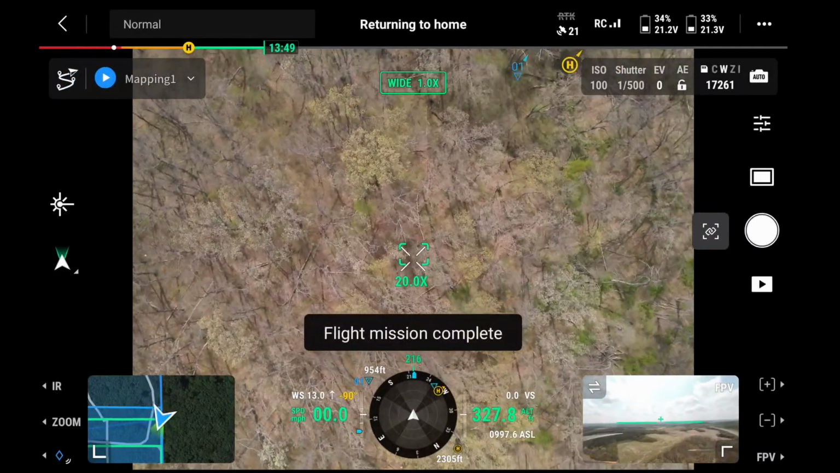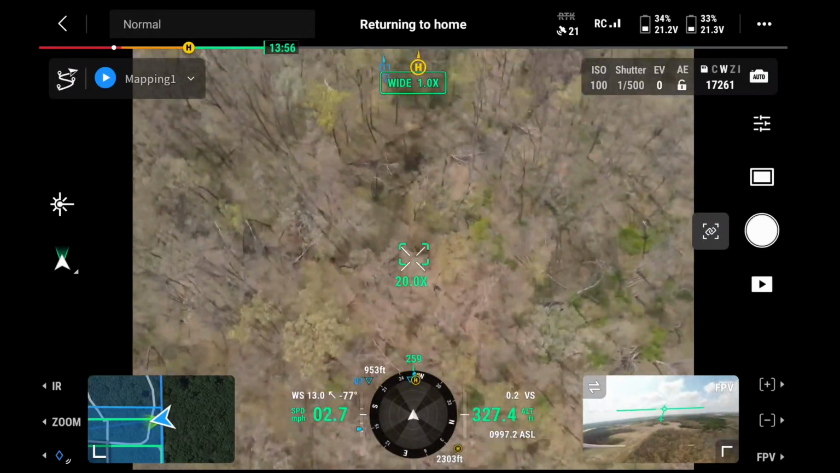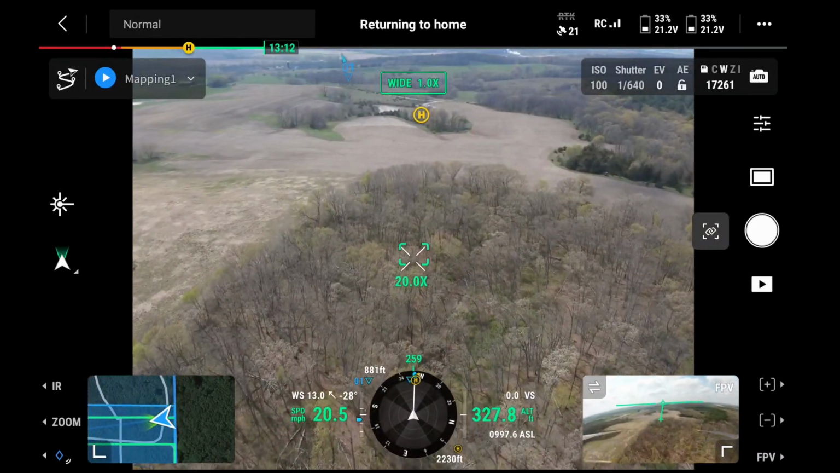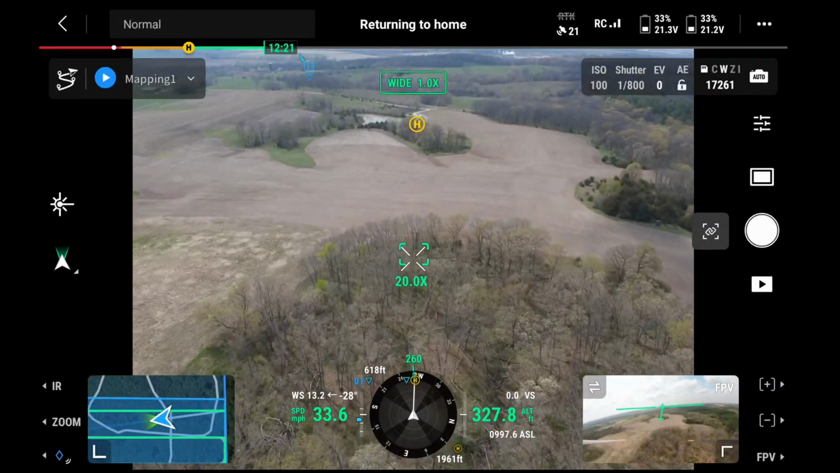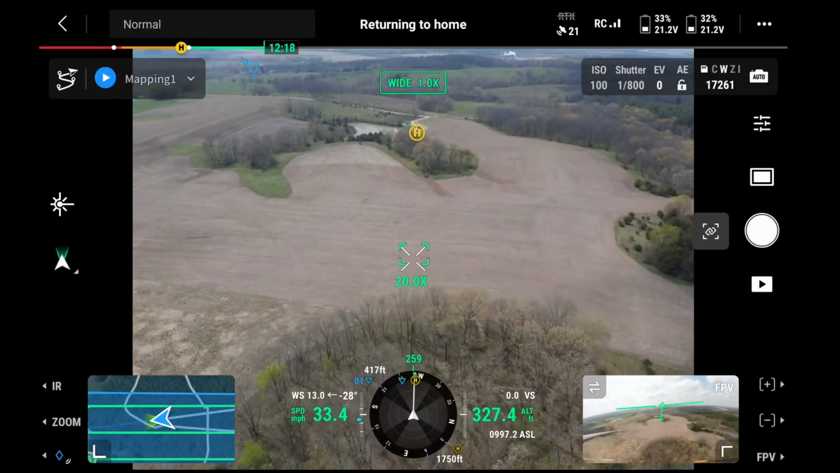Return to home. Flight mission complete. And once the mission's complete, the drone will fly itself back to the start point, back to home point, and we'll upload that data into the computer and process it.